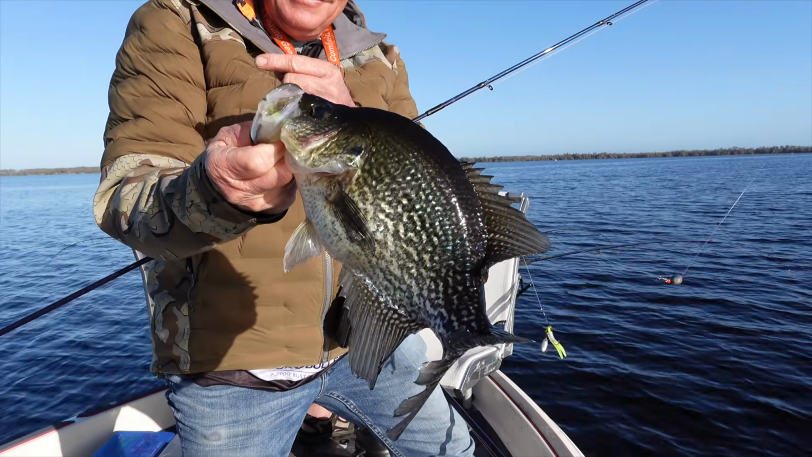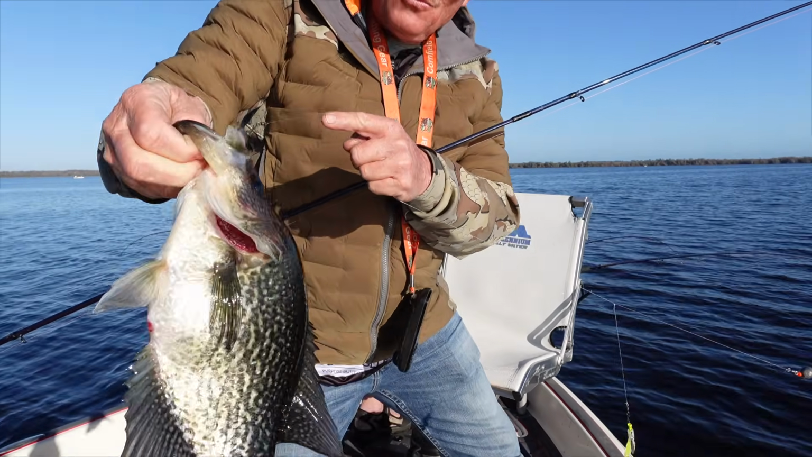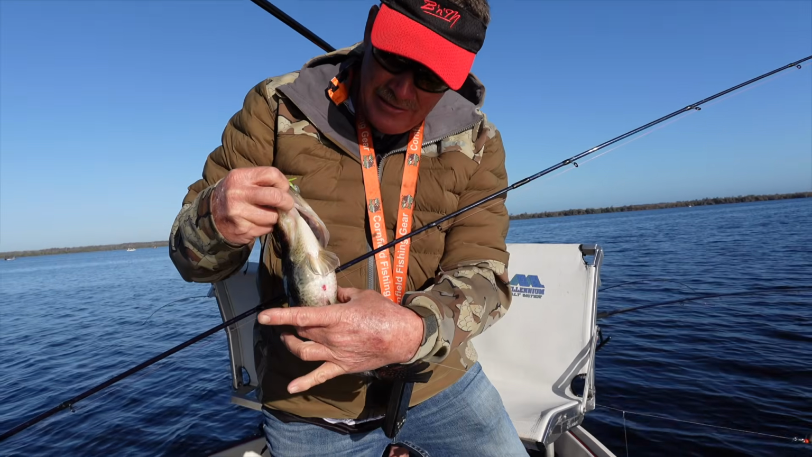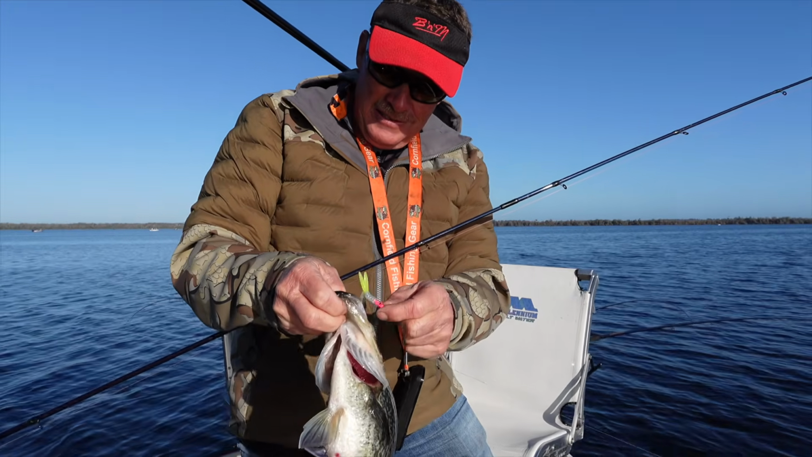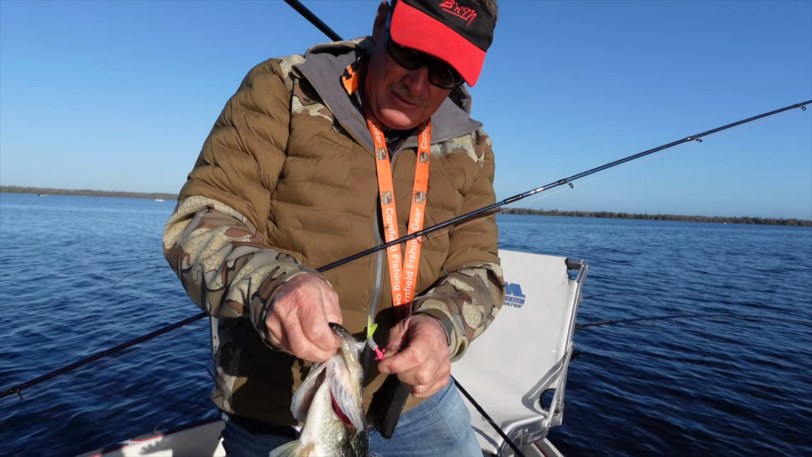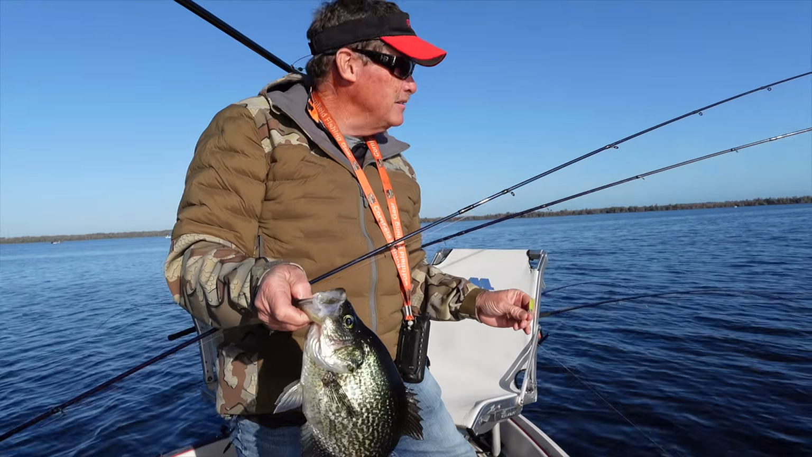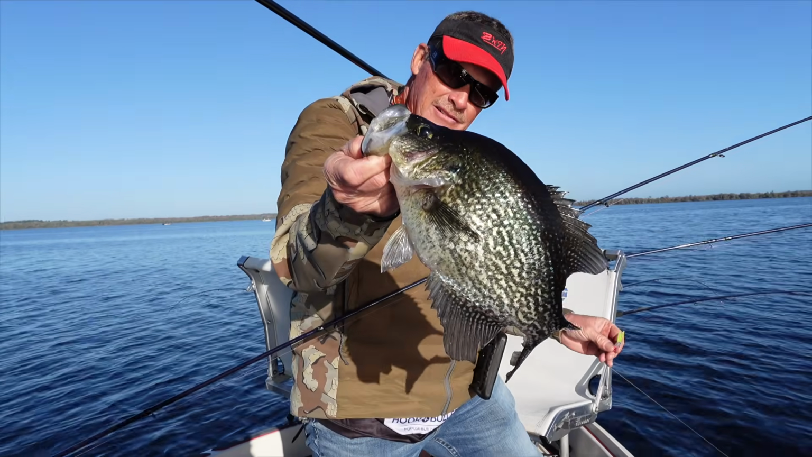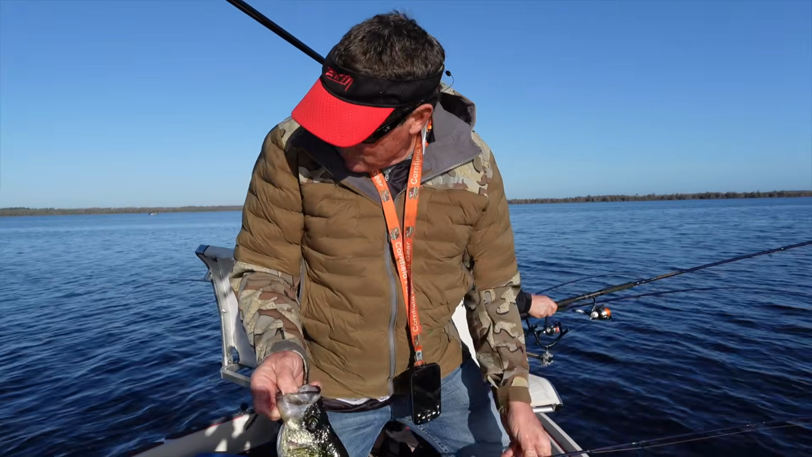Nice. Yeah. Look at that big old girl. That's a 2 1/4 pound black crappie. Big female. Look at the egg sac in her. Oh my gosh. That's what we're looking for right there. Yeah, that's amazing. That's at least a 2.20. Gorgeous. Let's see if she weighs.